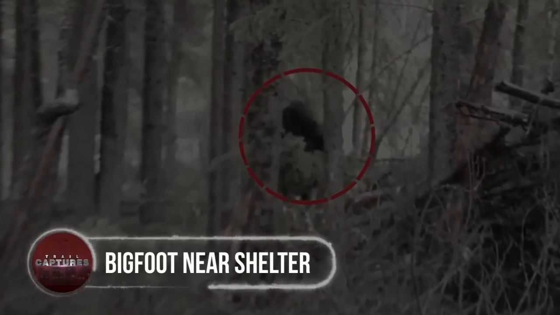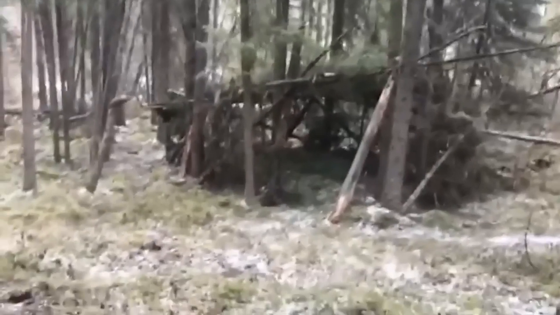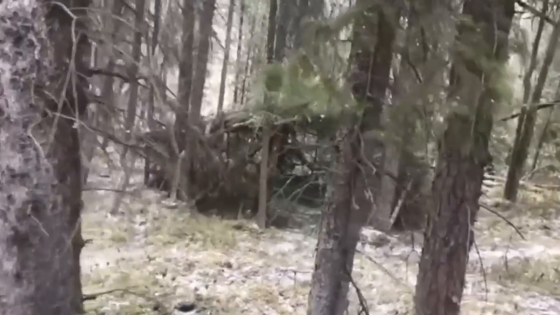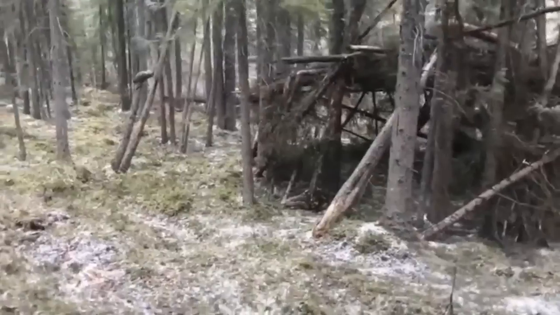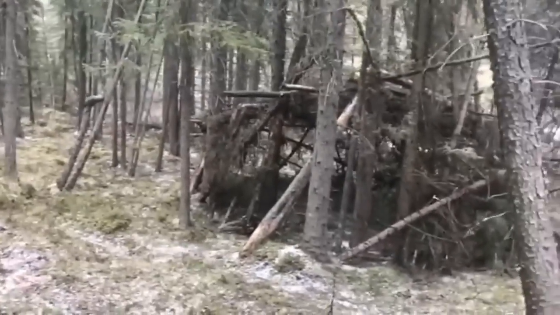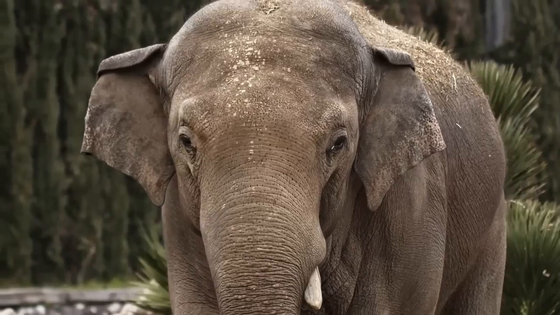Bigfoot near shelter. After finding a mysterious shelter made from limbs and branches near Crescent Falls, Alberta, Canada, a place that already had a spooky reputation as it provides shelter to a large, upright beast, which was also known to feed on the rotting flesh of huge mammals.